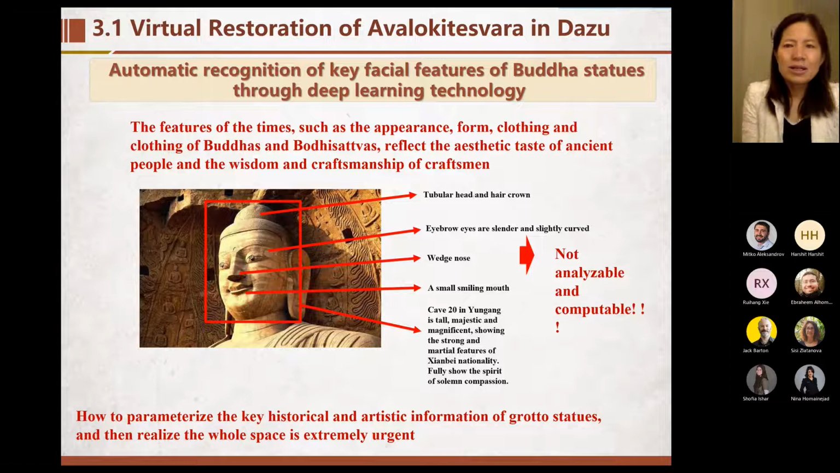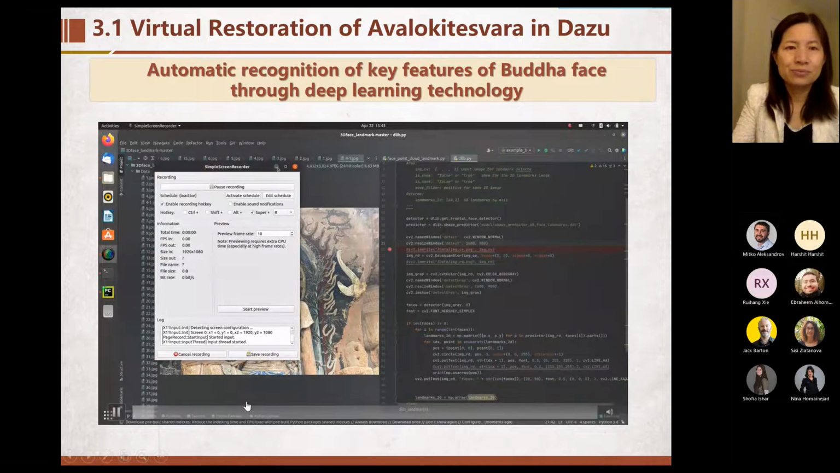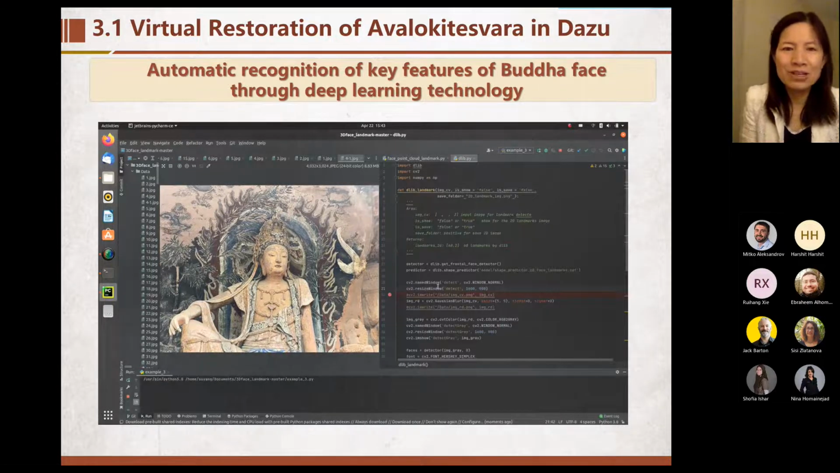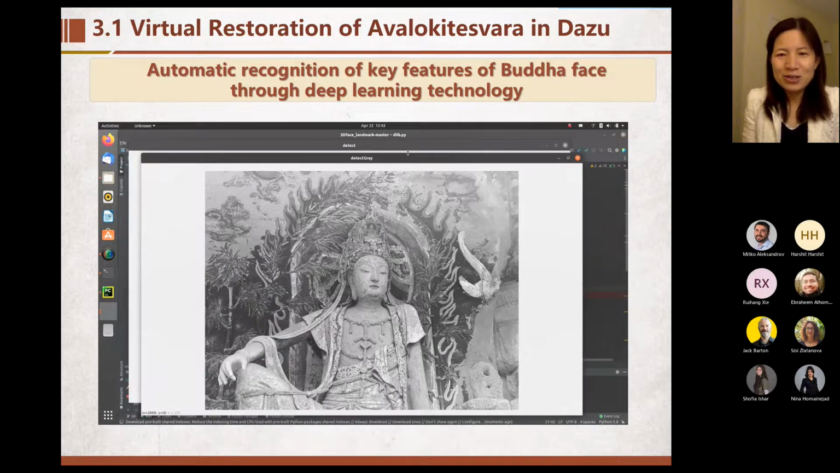Actually, recently we also worked on automatic recognition of the key facial features of Buddha statues through deep learning technique, and it's very useful. We can automatically recognize the key features of the Buddha face. It's very interesting.